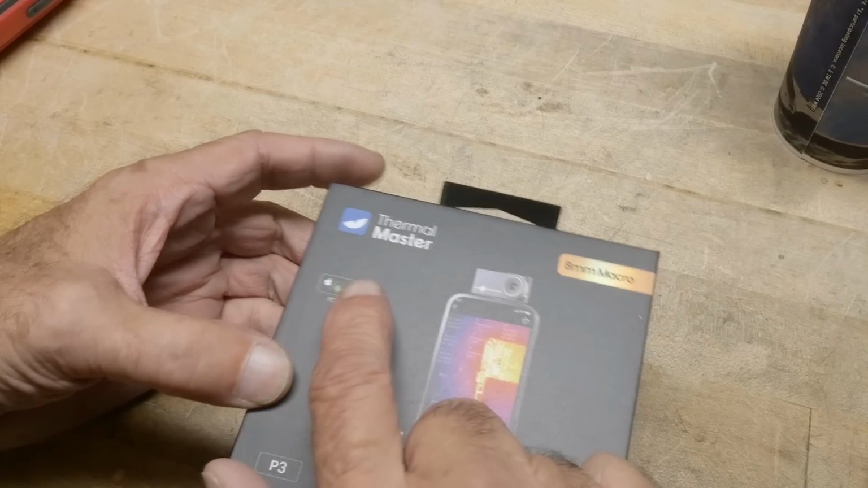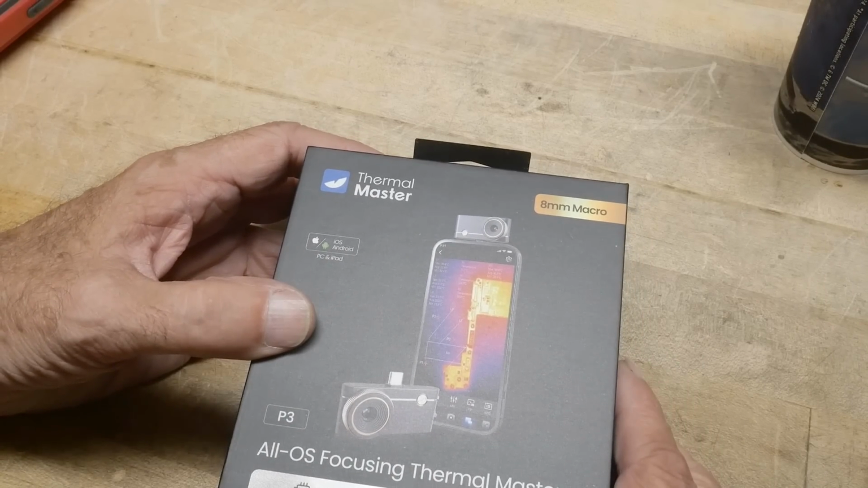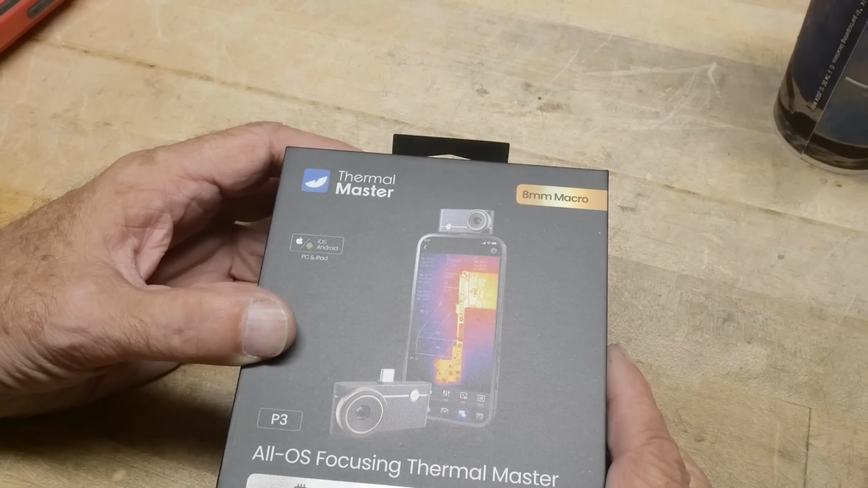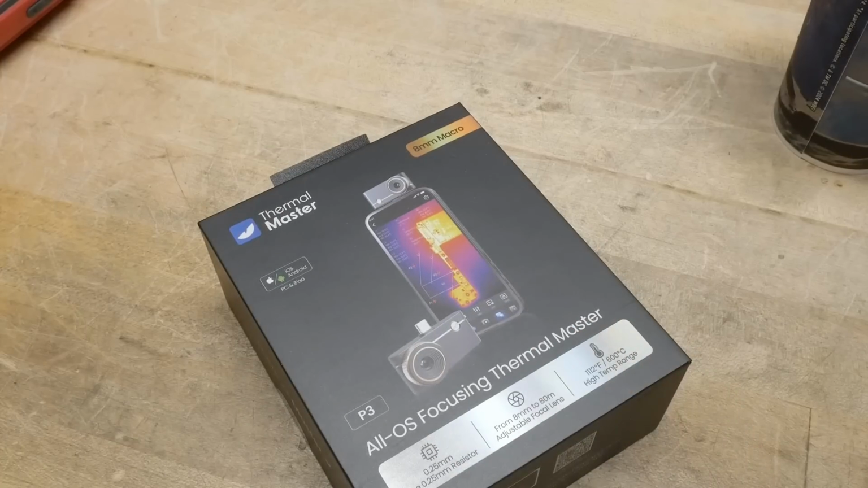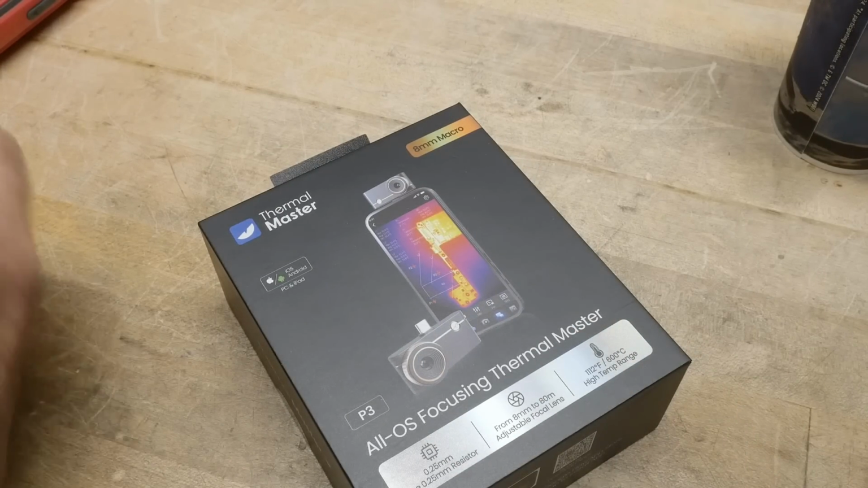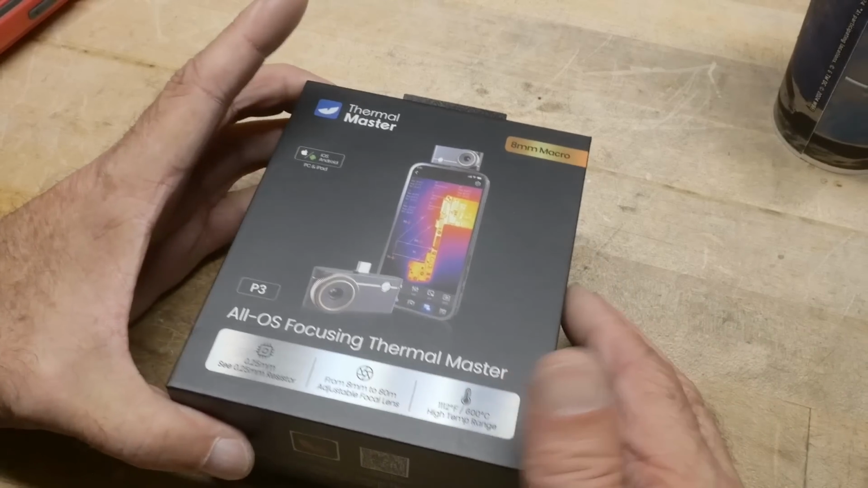This is a new brand, Thermal Master, but it's a rebranded from an older brand. But they've decided to use a new name. The older brand, let me read one off here, was xinfrared, xinfrared.com. They still have a website up, but the same design team has done this product.